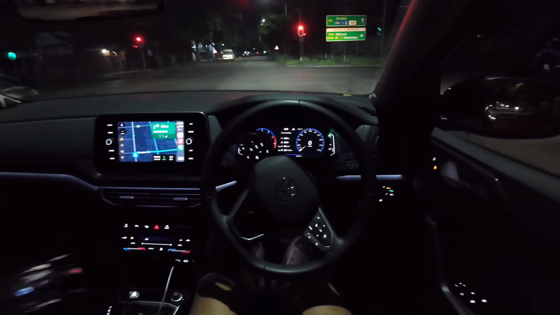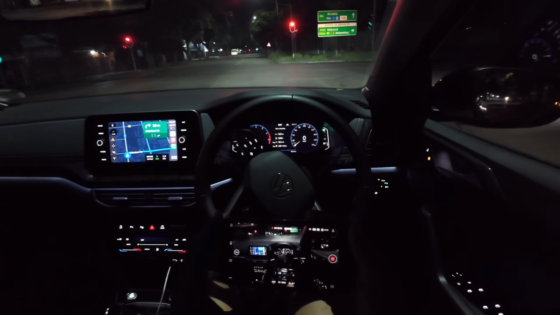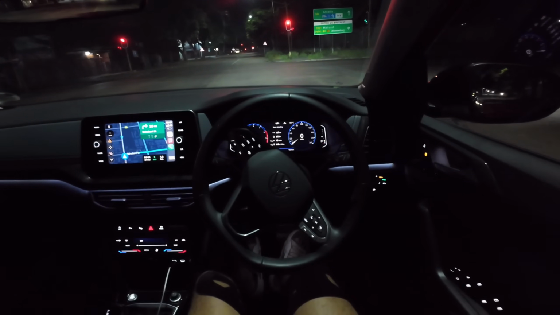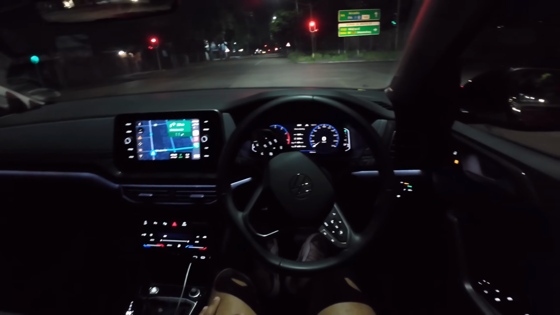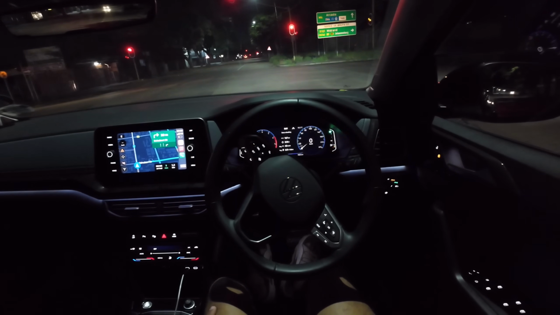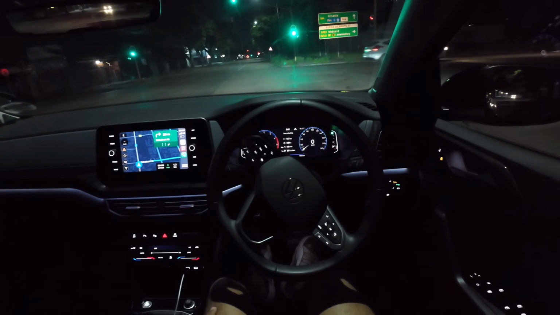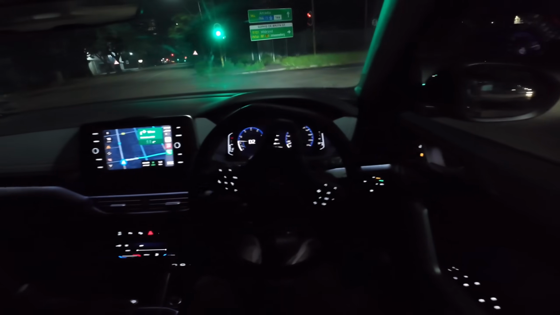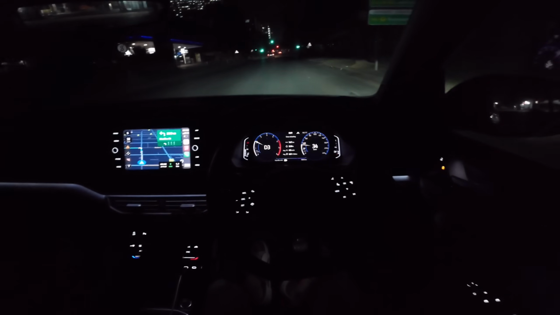So yeah, do get down below and let me know what you guys think about the 2025 T-Cross. The other thing is, I feel like how I would spec this car, I would leave out things like the R-Line and go all out on everything else. This is the Style trim level, this particular example we're in. So I'll probably go for the Style, the trim that sits just below R-Line.